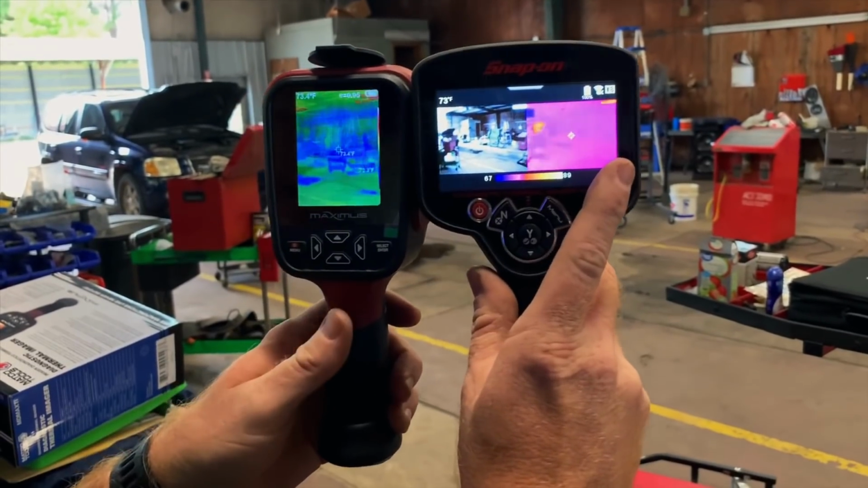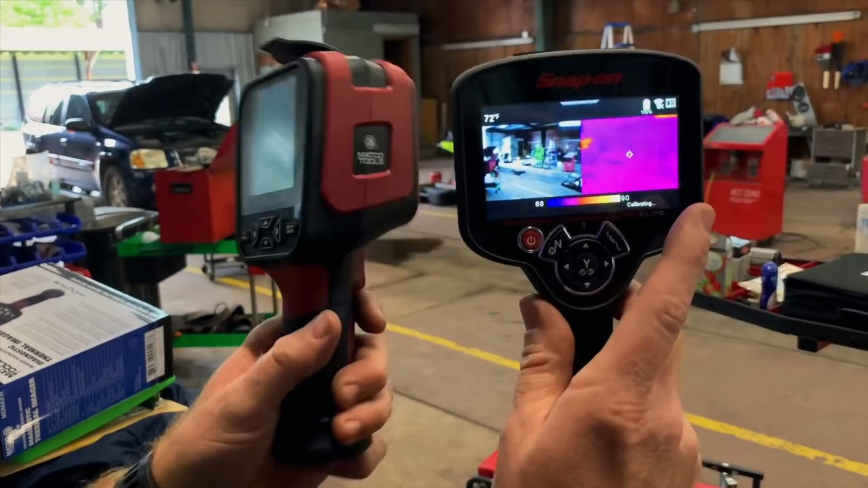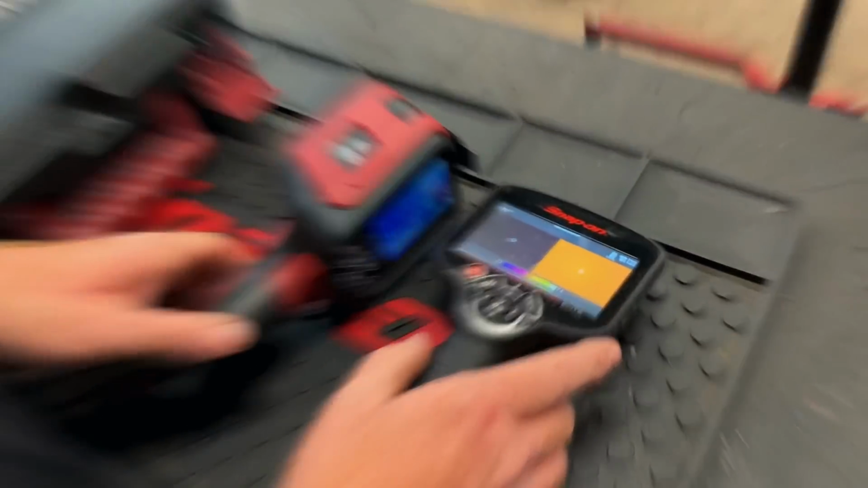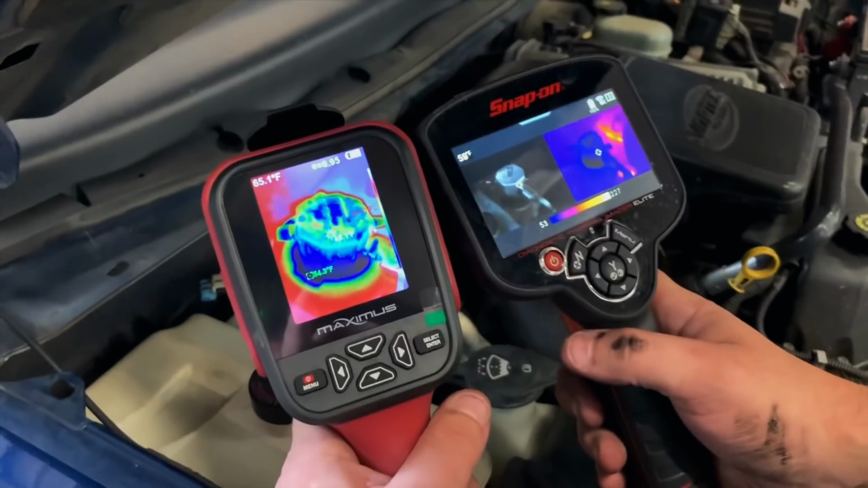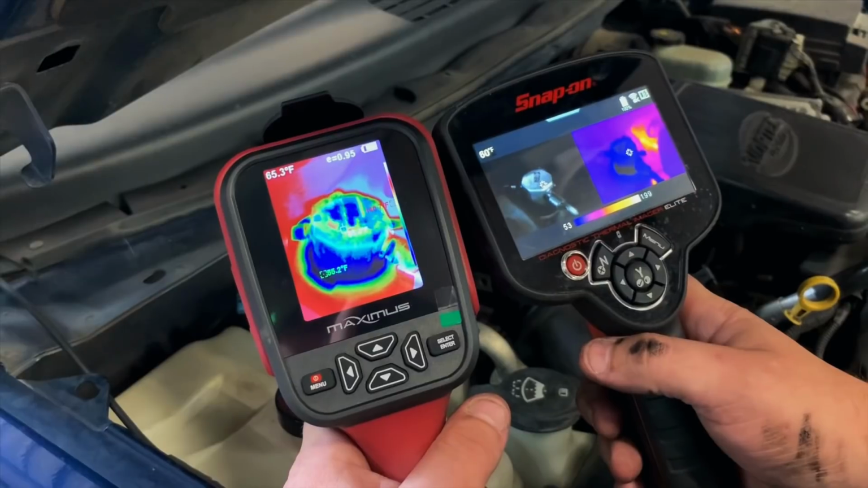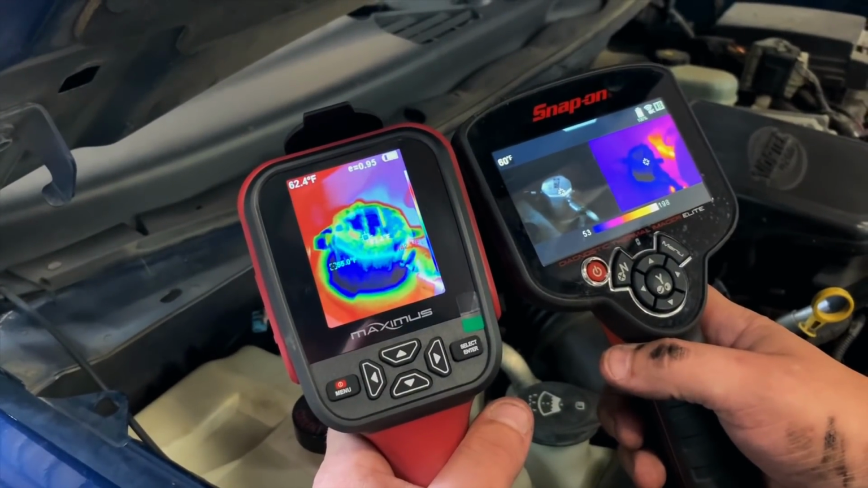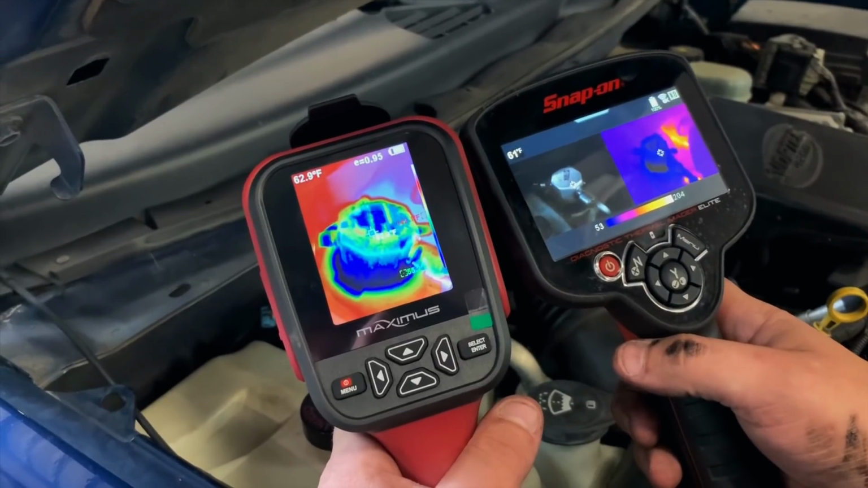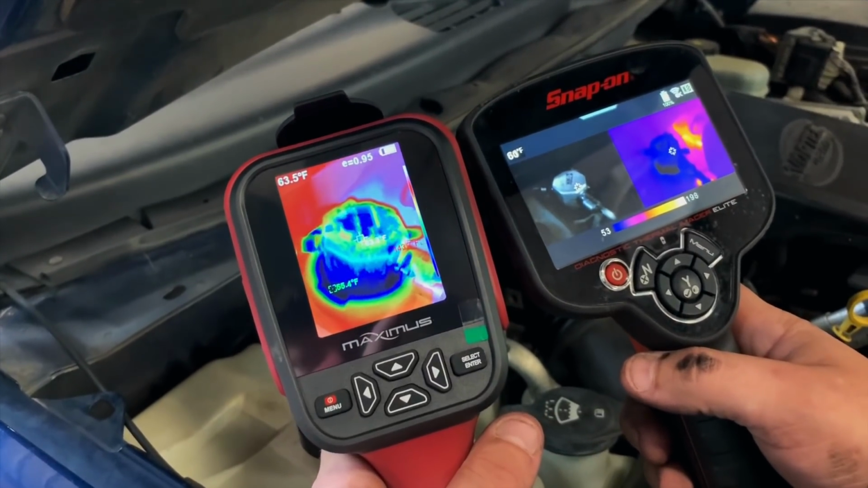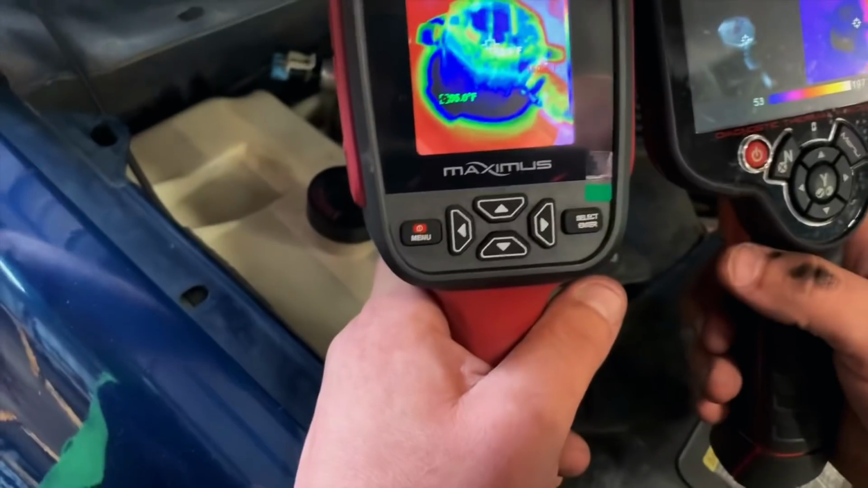So I'm gonna let Wally take these and I'll run the camera and we'll look at a couple of different things around, and then we'll measure these things out and show you guys kind of what it's all about. So here we are side by side looking at a dryer on a vehicle. The Snap-on is showing at 60 degrees. The Matco is showing about 63 degrees. And you can see the difference in how they look.